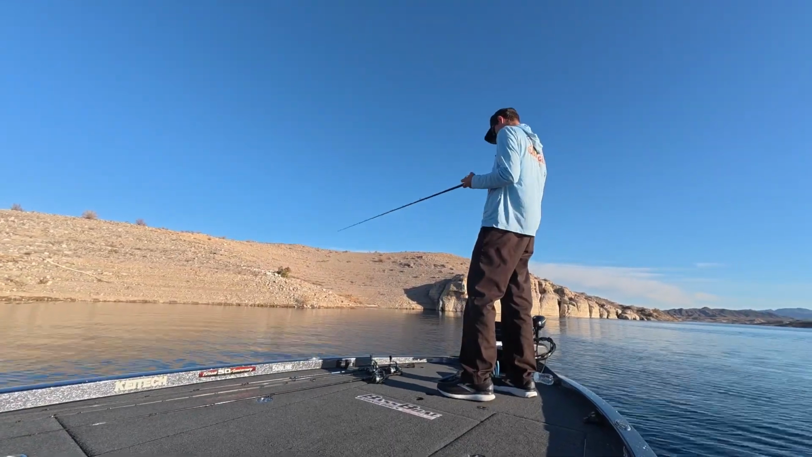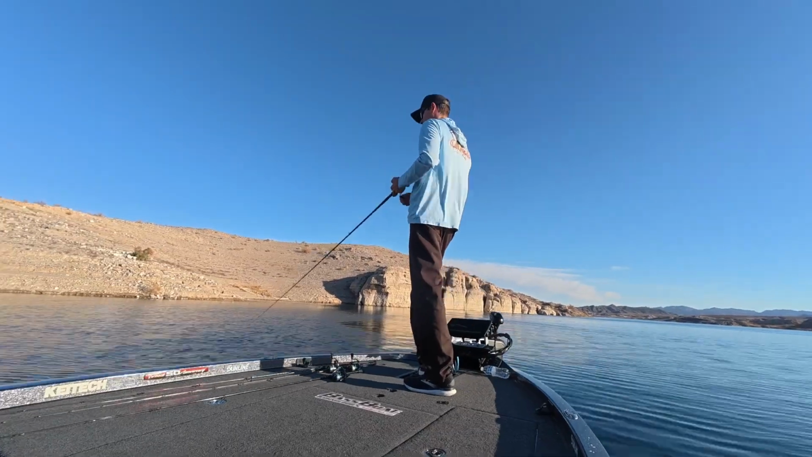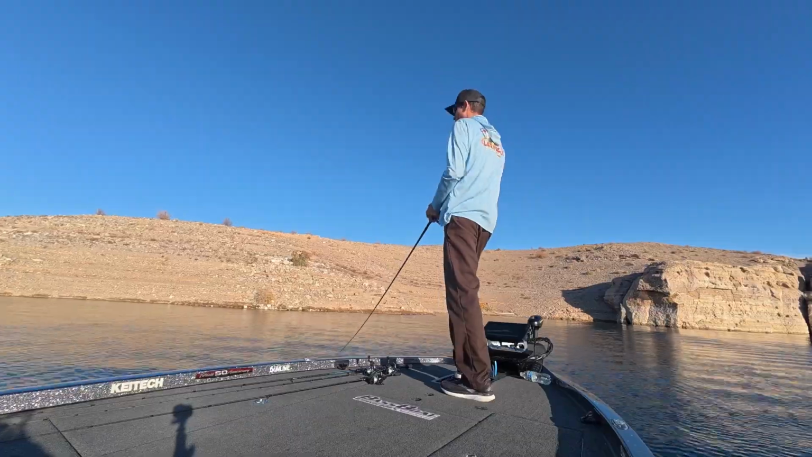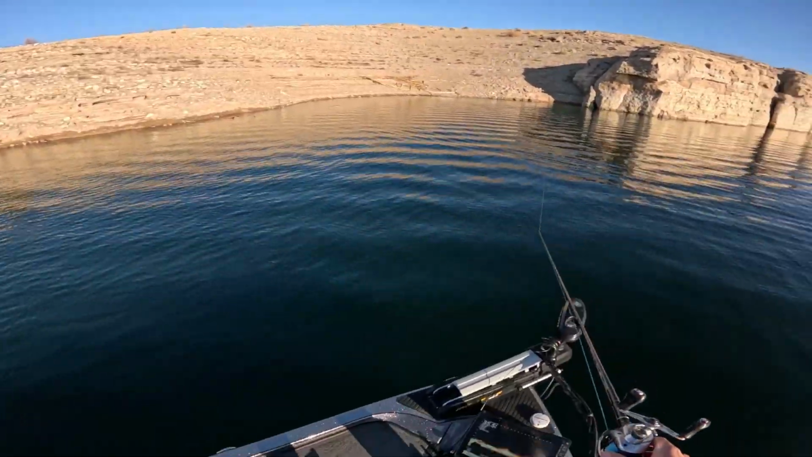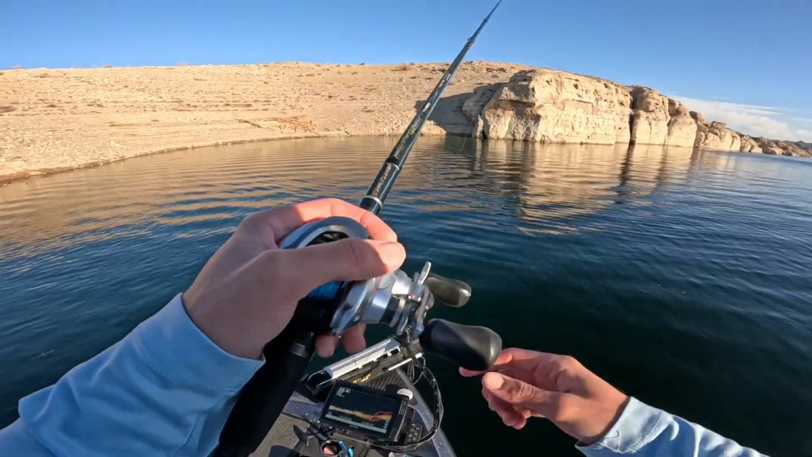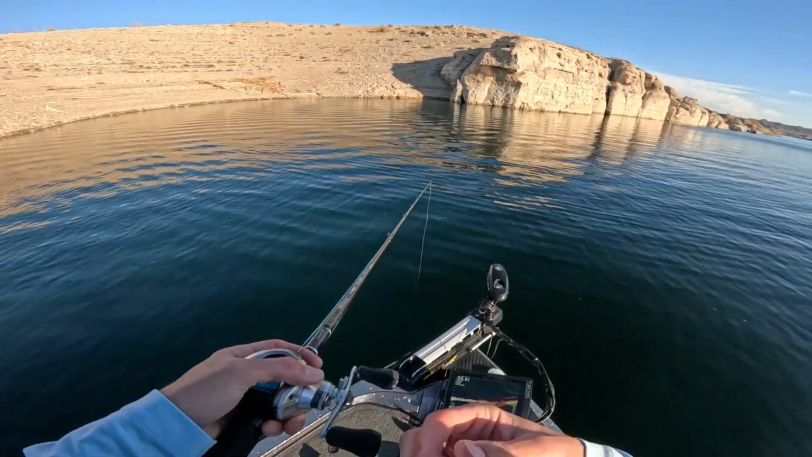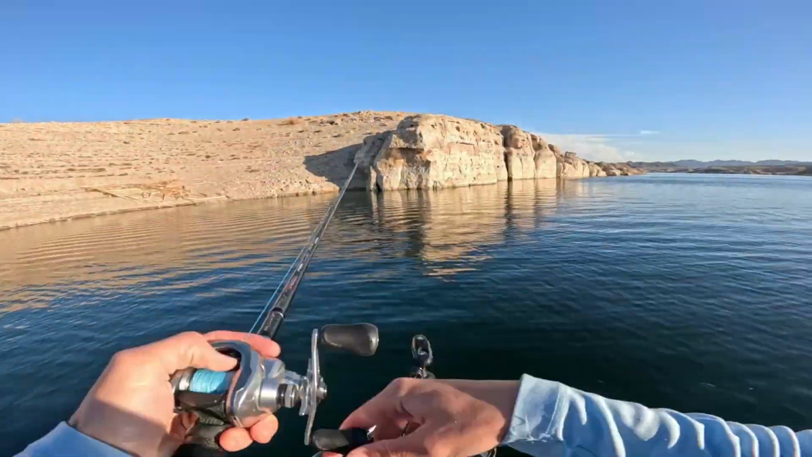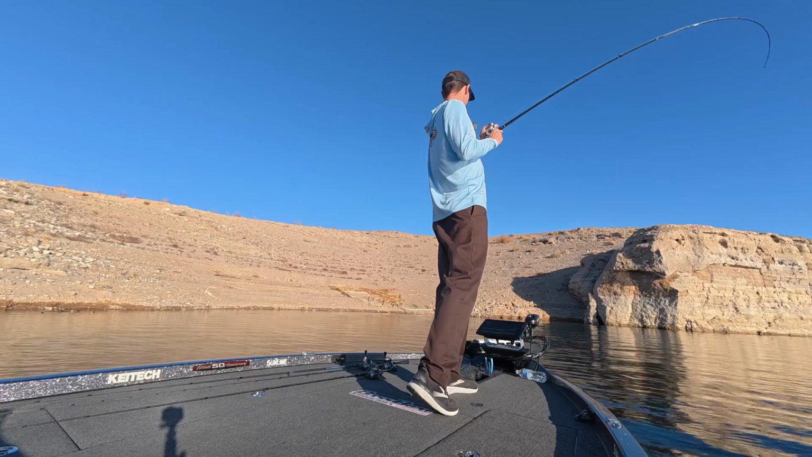But anyways, all jokes aside, we pull up to this spot literally like 3 or 4 minutes later, and I hook this almost 3-pounder. So check it out, really nice fish here. Well, I guess we don't need to fish the walls for a while. That's a fish. What was I just saying about it sucking? Yeah, it's a good one.